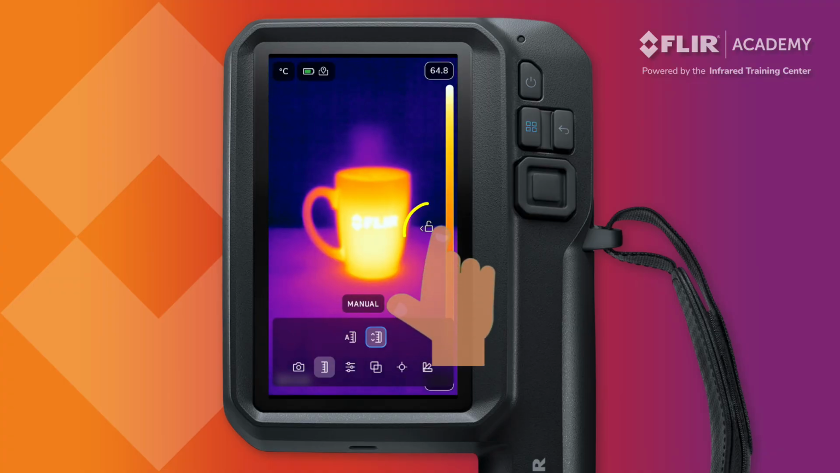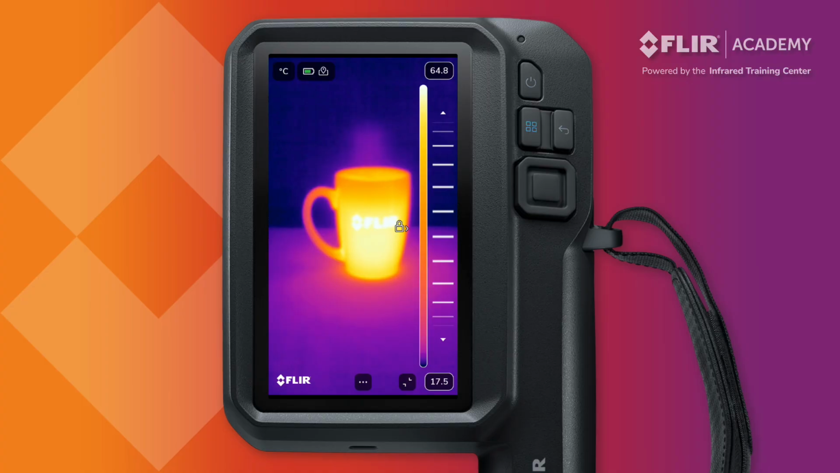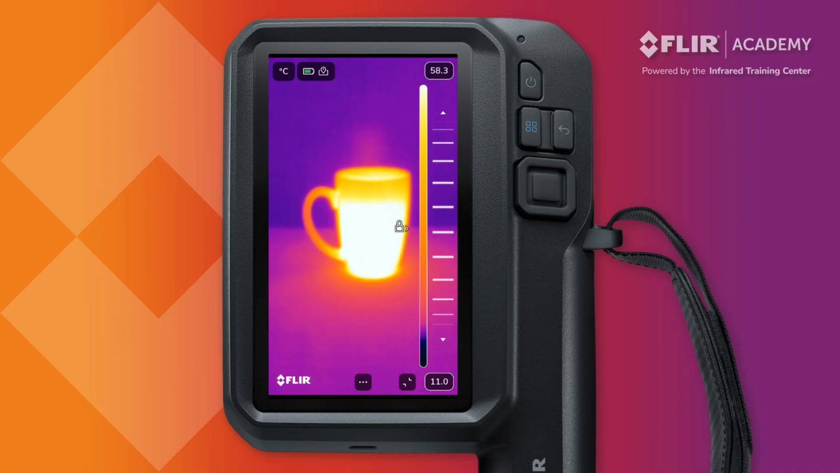Tapping the lock icon opens and closes a virtual slider which is used to make these adjustments. With the slider open, operators can then select and highlight which number they want to change. A white outline around the value shows which number has been selected. When both numbers are highlighted, dragging the slider up and down moves the values at the same time.